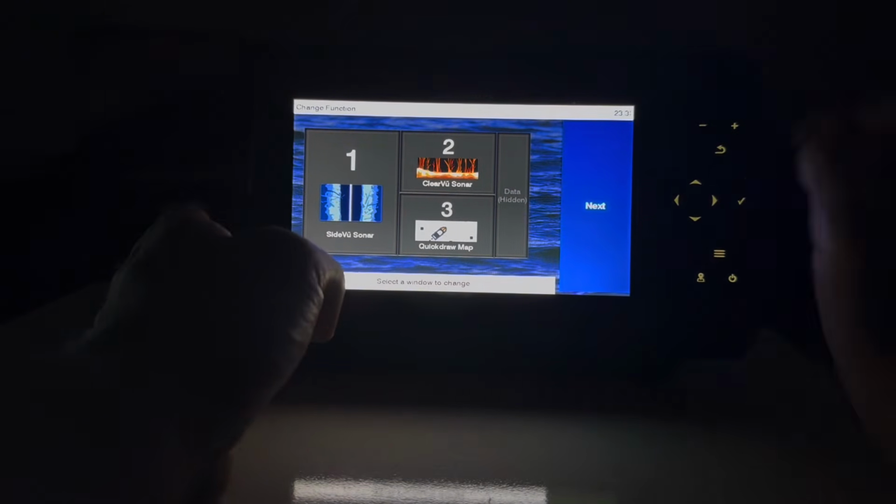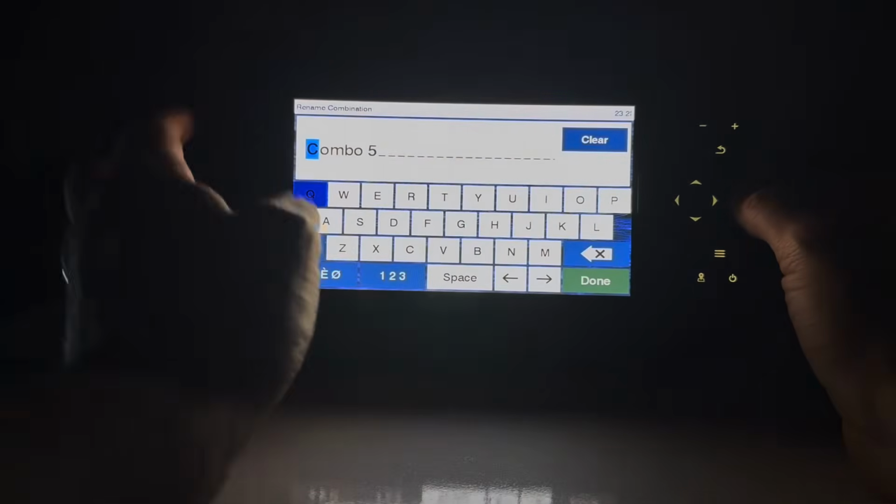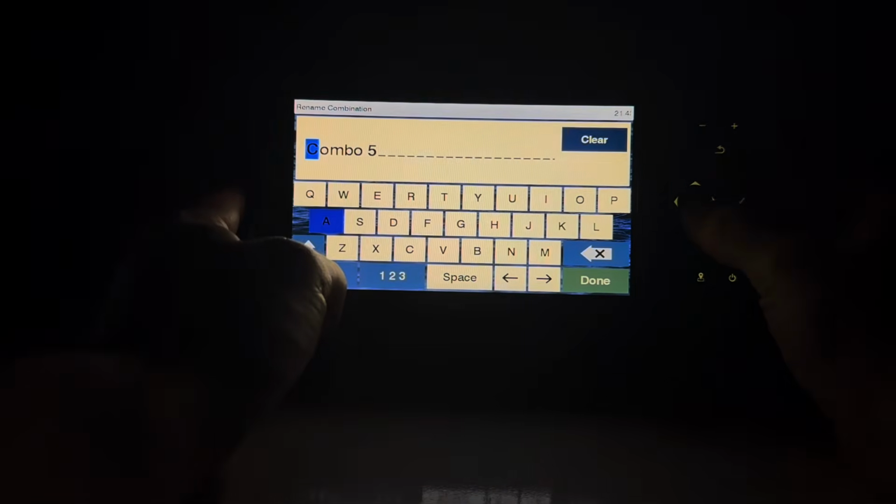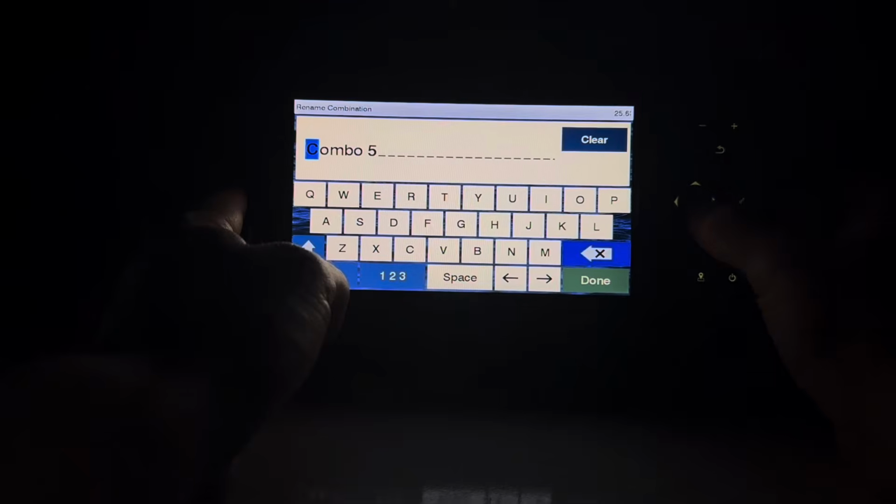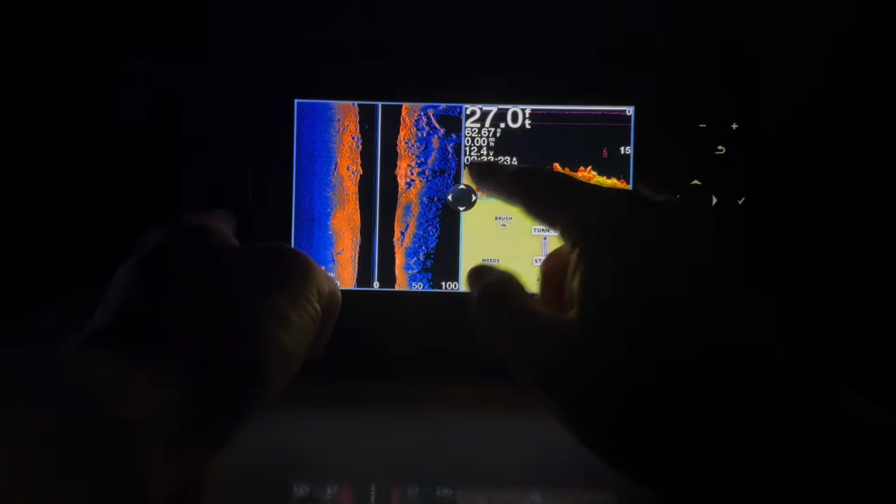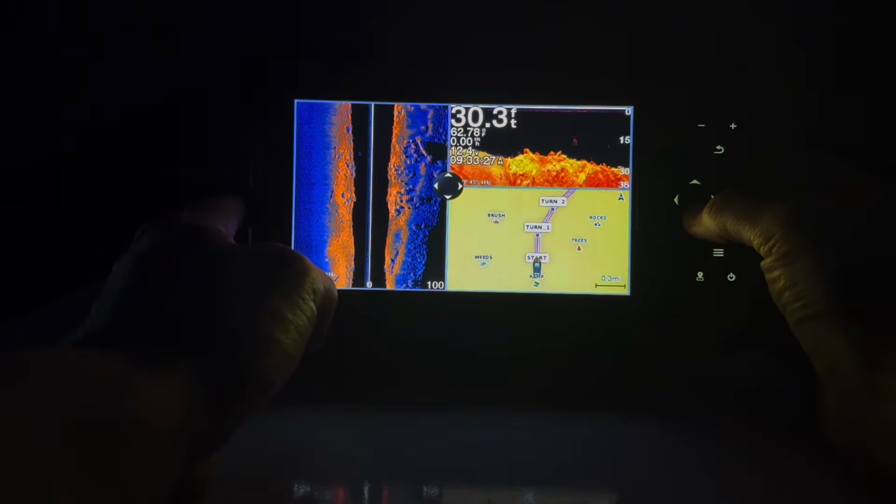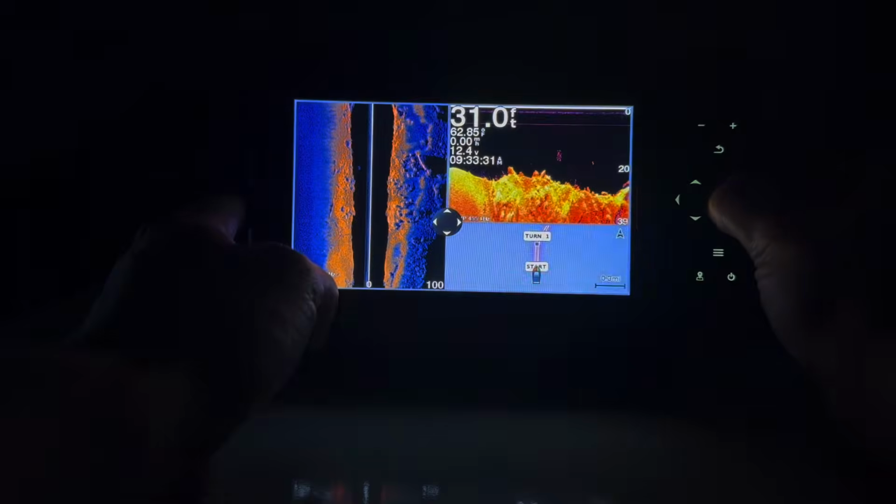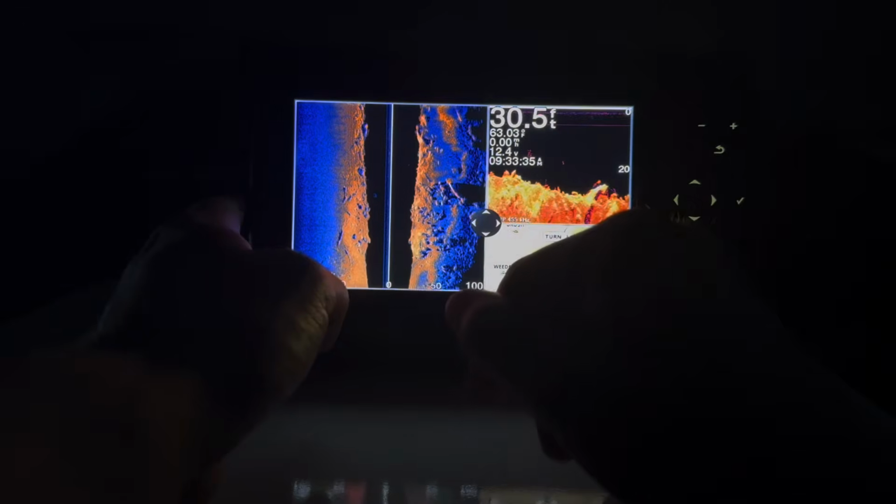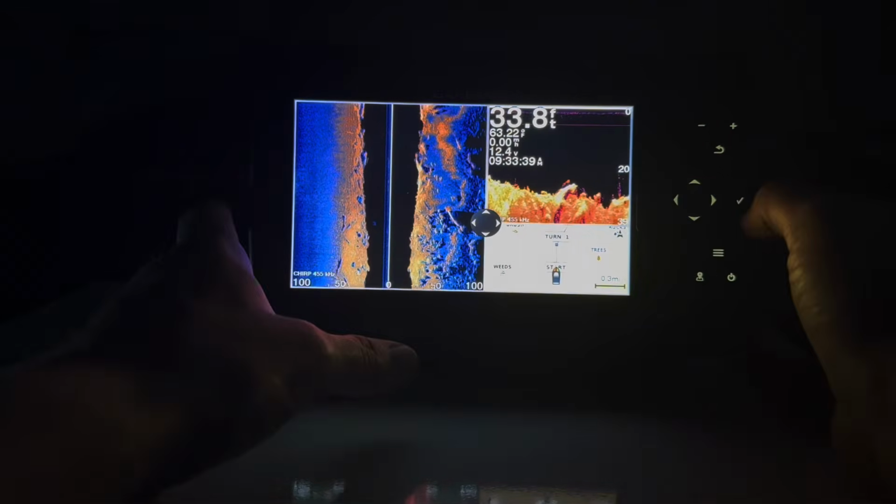Then it's got my next button highlighted in blue here. I just click OK, and then it's going to give me rename. I can rename it whatever I want. We're just going to leave it as combo 5, and then I'm going to go to done, and it's going to give me this. The circle in the middle is going to allow me to change what I see more. So if I want more of the map, or let's say I want more of that transducer and less of the map, I just want a little bit of the map, I can do that, and it's giving me all of these. So really nice that it's customizable down to the last key here.